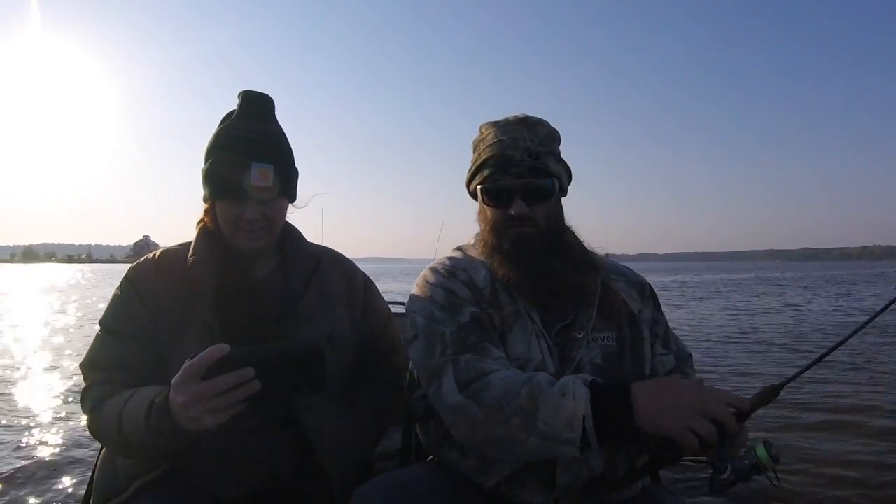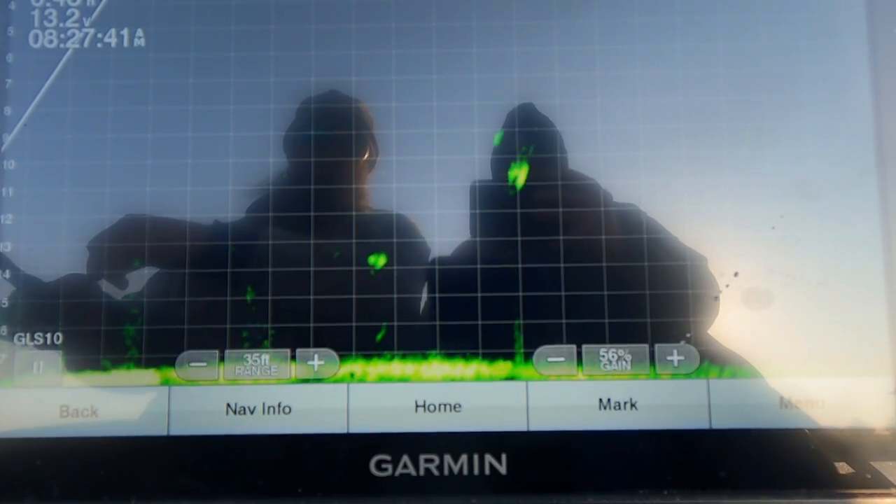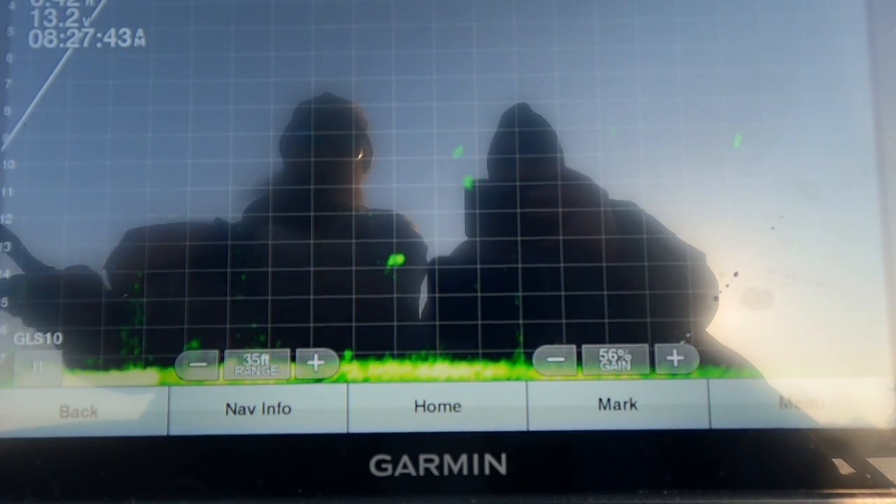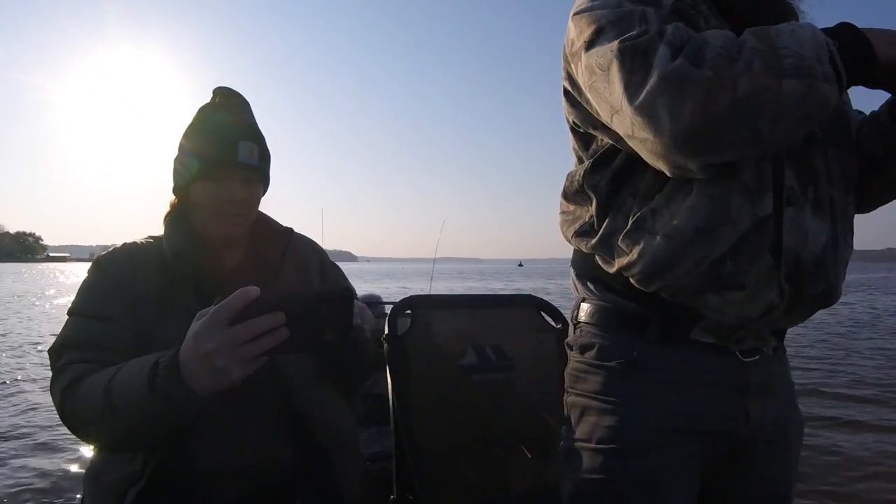So I'm trying to throw over there ahead of him. Maybe I can get him this time. Yep. There it comes. That's a big fish.